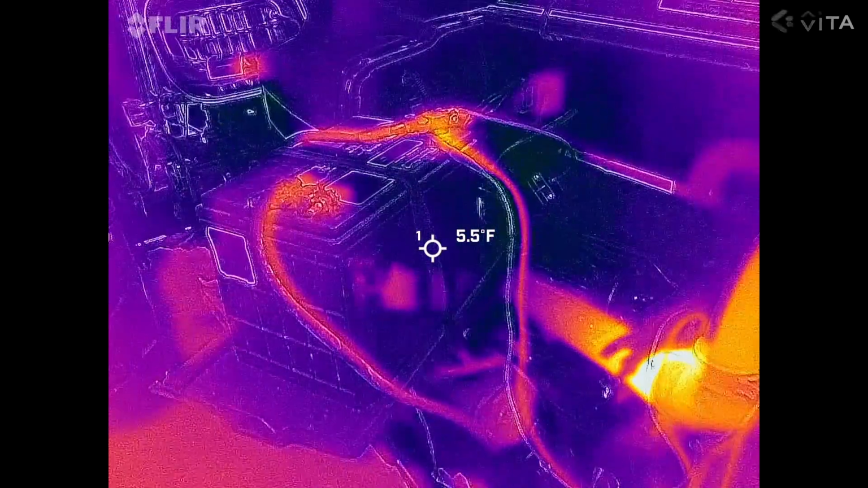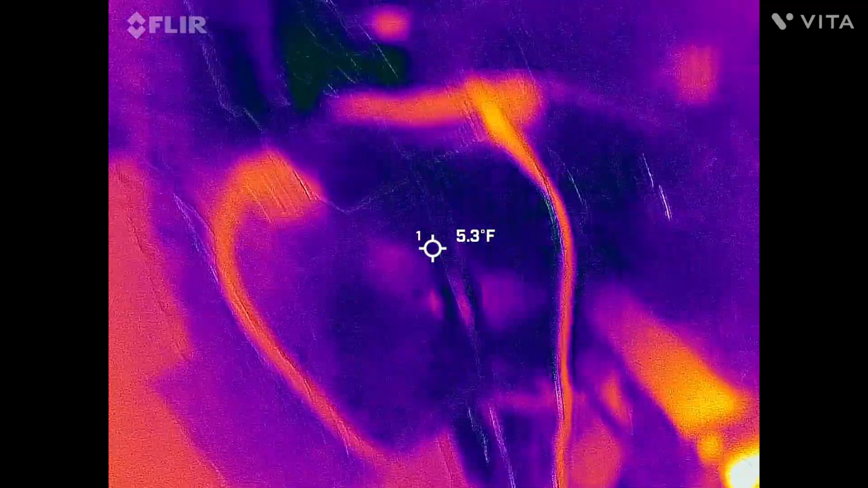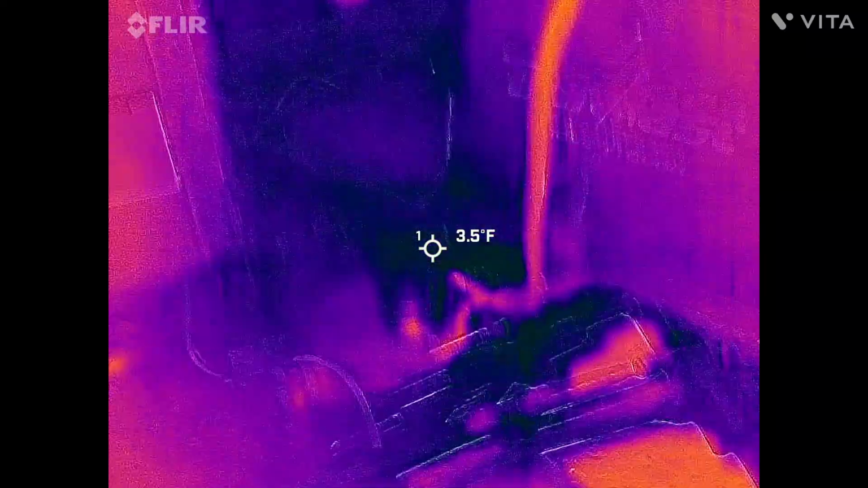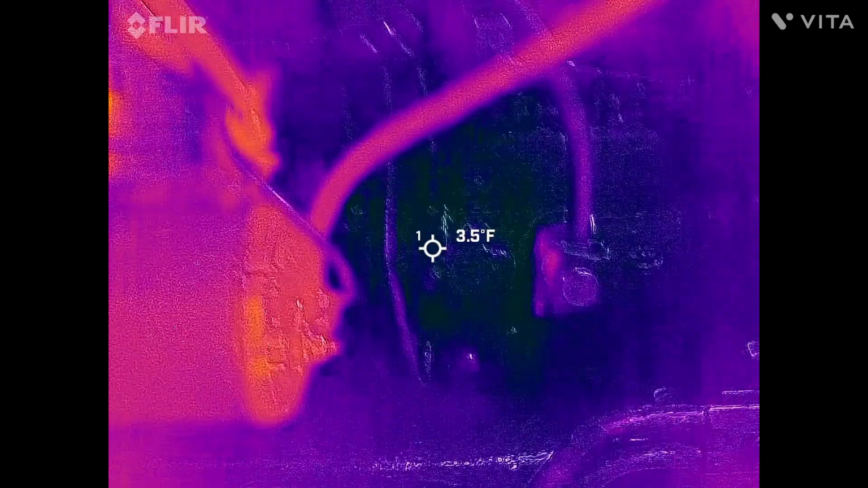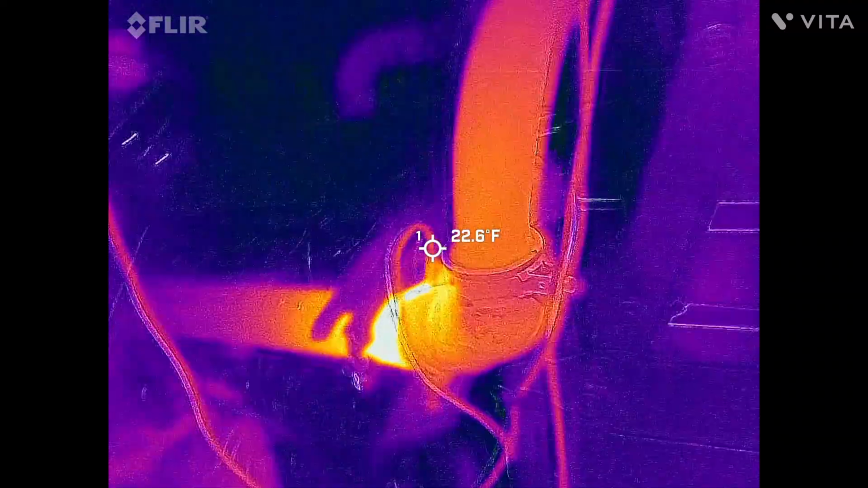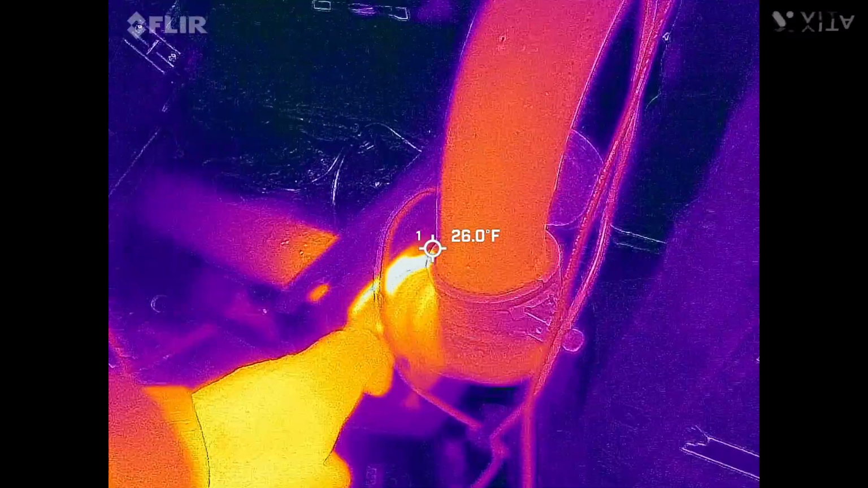So, kind of a few interesting things. You can see these wires are a little warm from where I started it. It's kind of a nice way to check if you have a bad connection anywhere. I don't see anything that looks unusually hot. Another interesting thing is after I fired it up, I'm pretty sure I heard a little woof, like something lit in here.